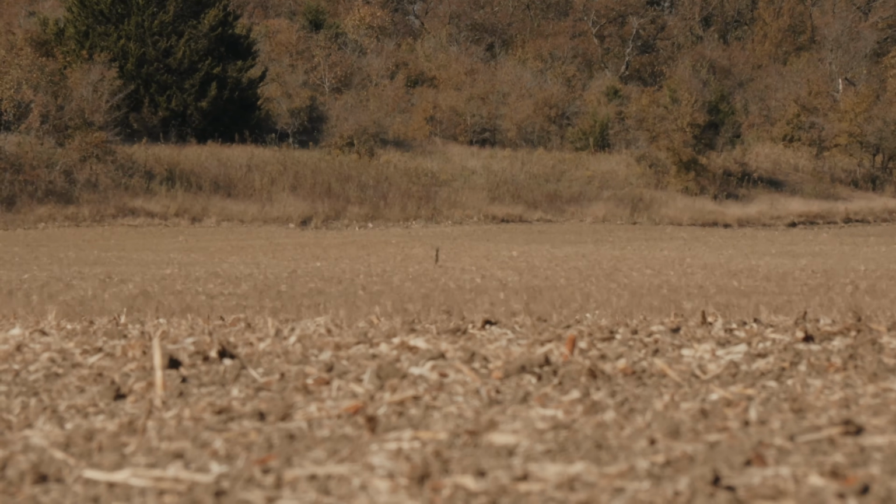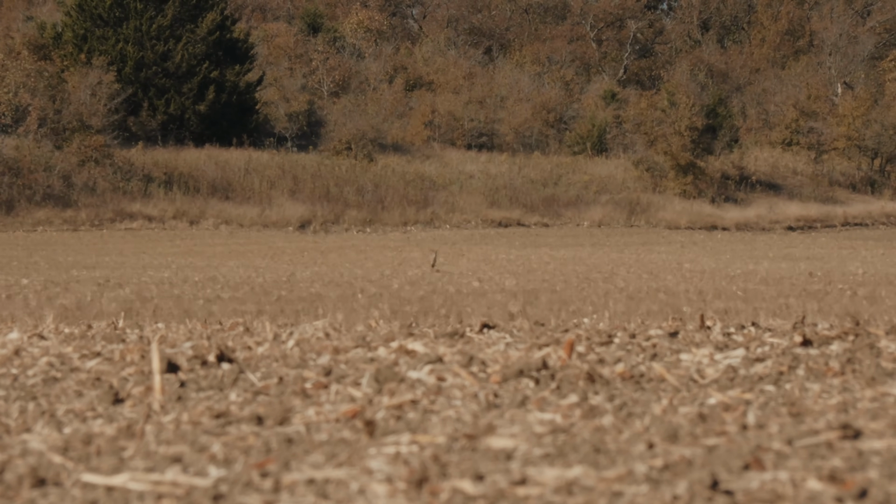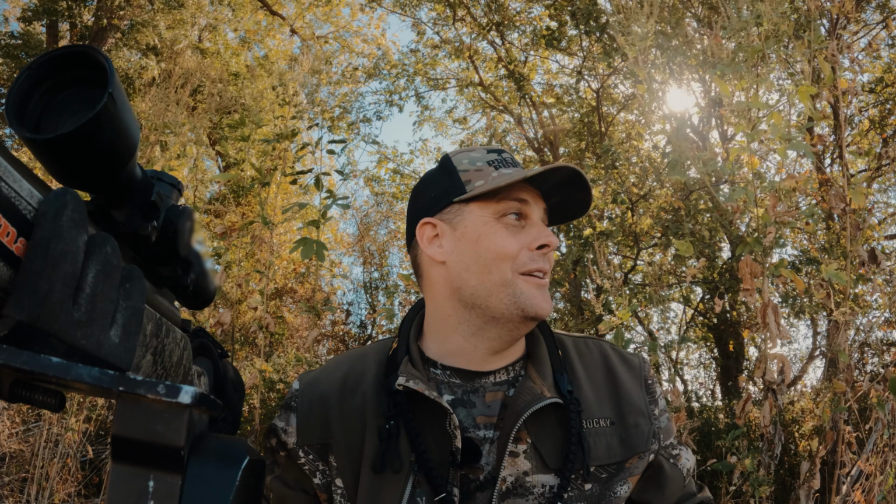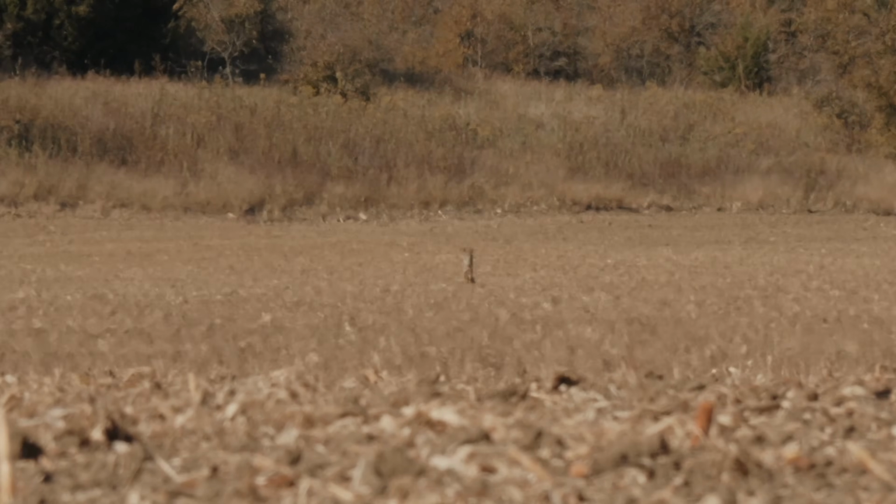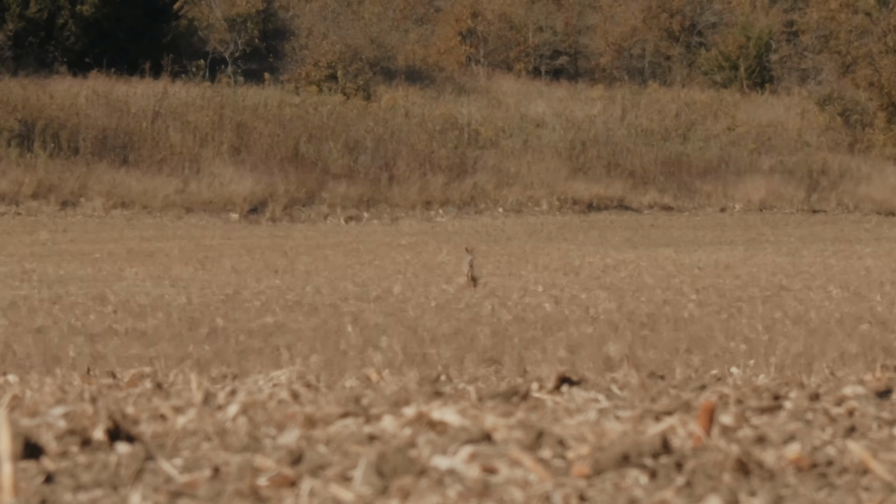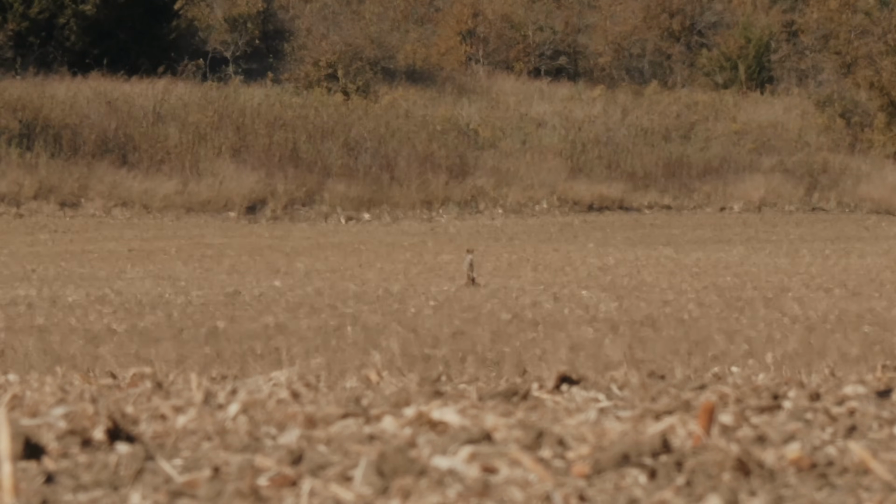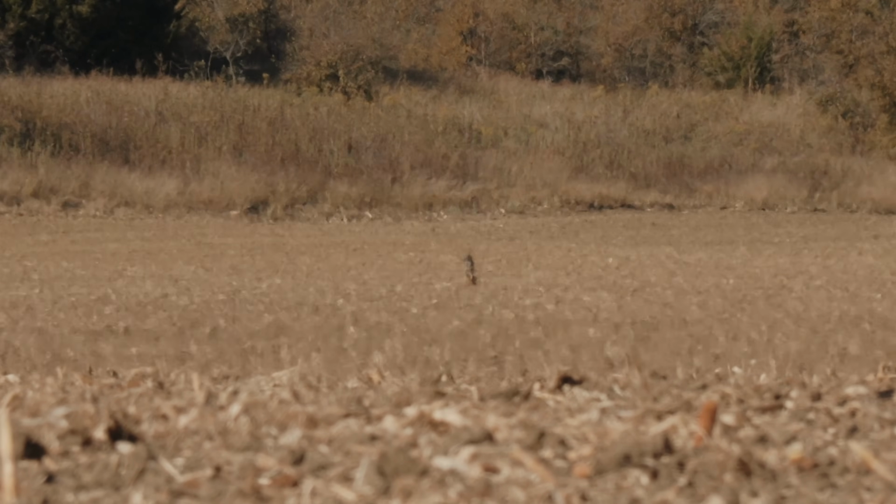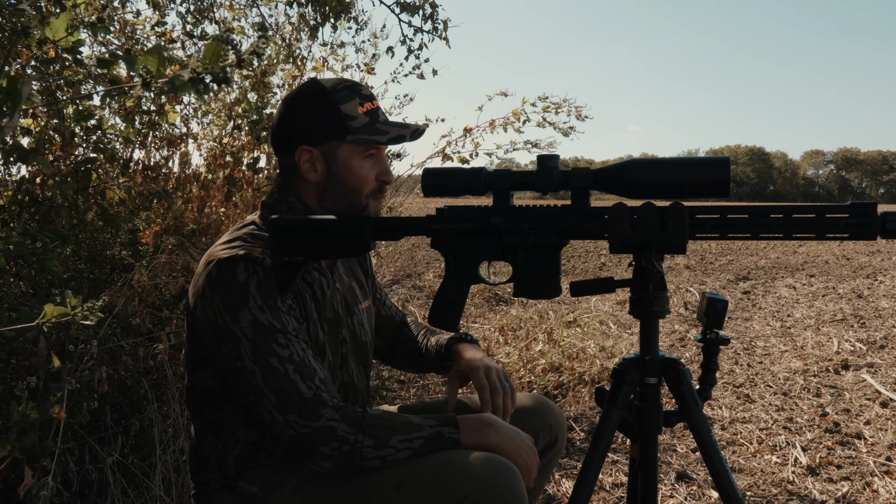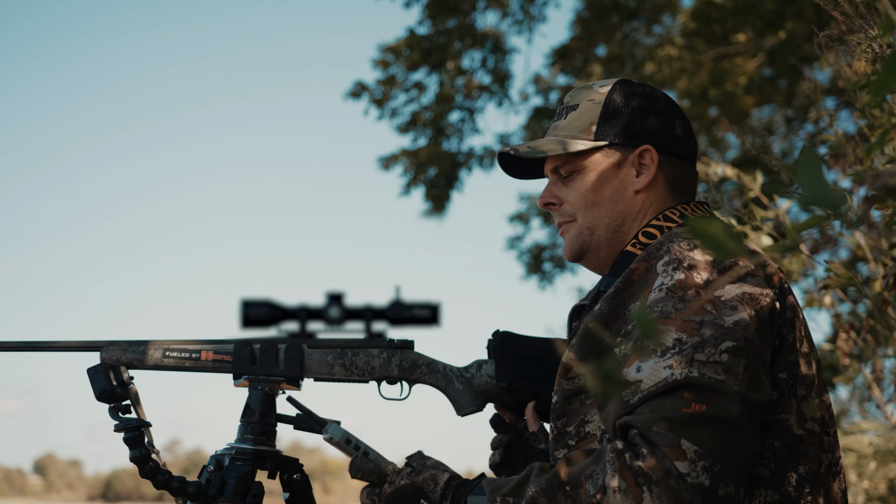That's got to be 500 yards. It's at least. That worked out perfect. That was cool. I like being able to watch him howl at you. You could see him do this, and then you'd hear him howl. That's how far away he was. Oh, they were charging. They were coming in on a mission. That was awesome. That was fun. Good job, man. Good shot.